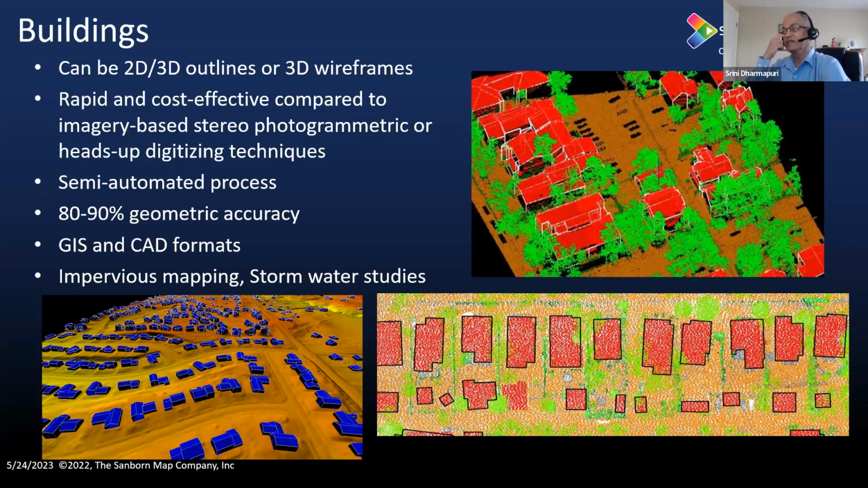So in the case of buildings, again, you go through the building classification. You can create a 2D or a 3D outline or a 3D wireframe. That is what is shown in the graphics here. Predominantly, the buildings have been captured using photogrammetric techniques, either 2D from orthos or 3D from stereo compilation techniques. With LiDAR, you can use a semi-automated process with around 80 to 90% accuracy. You can format the data so that it can be directly taken to any GIS platform, including Esri, or to CAD, MicroStation or AutoCAD.